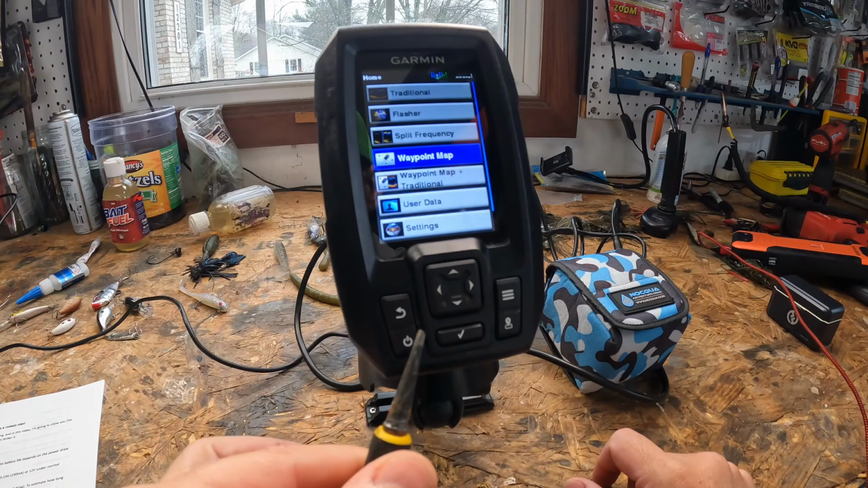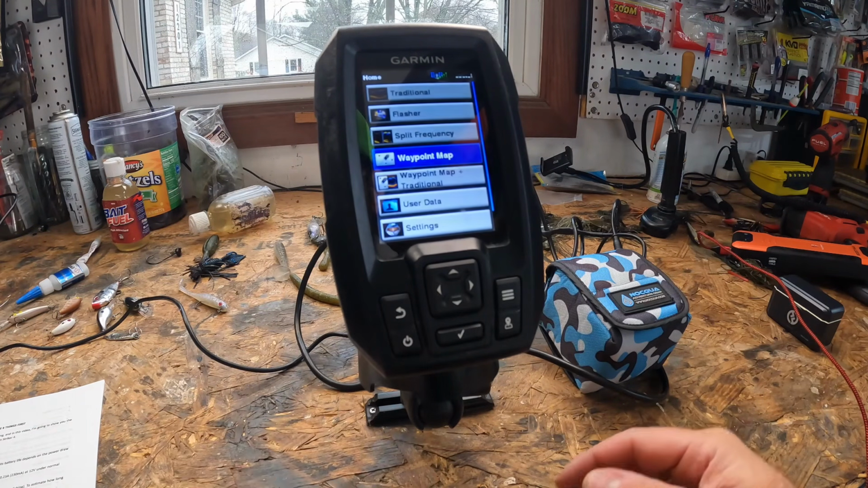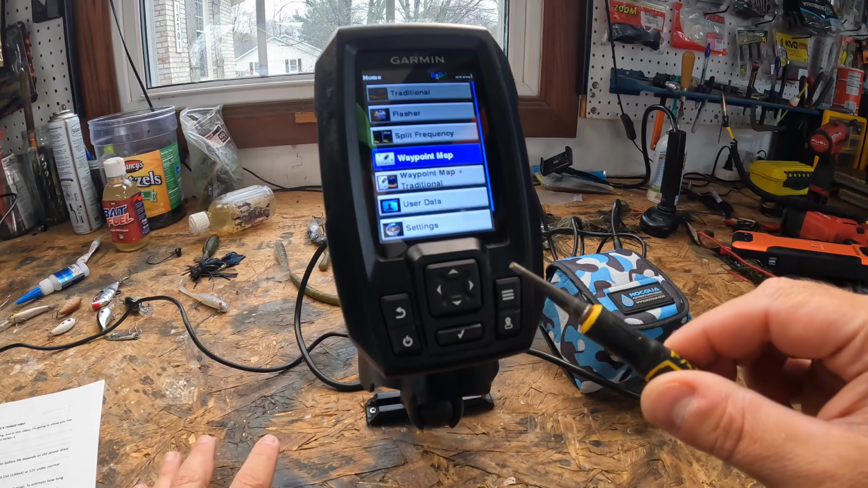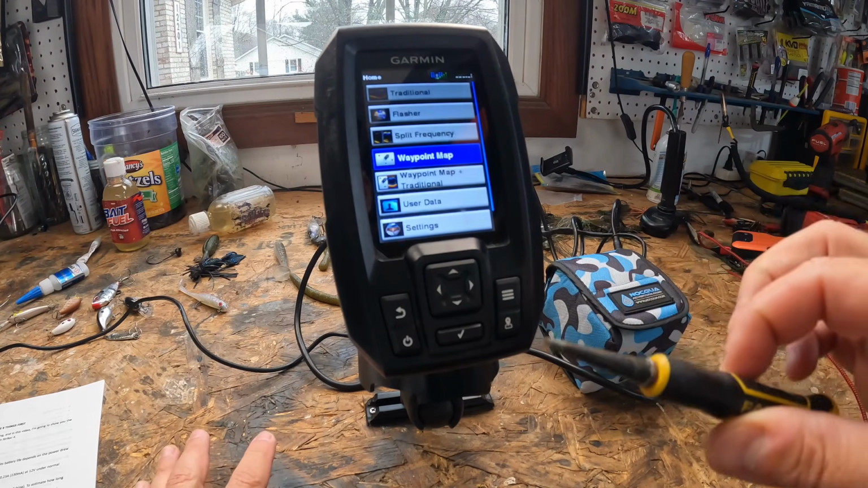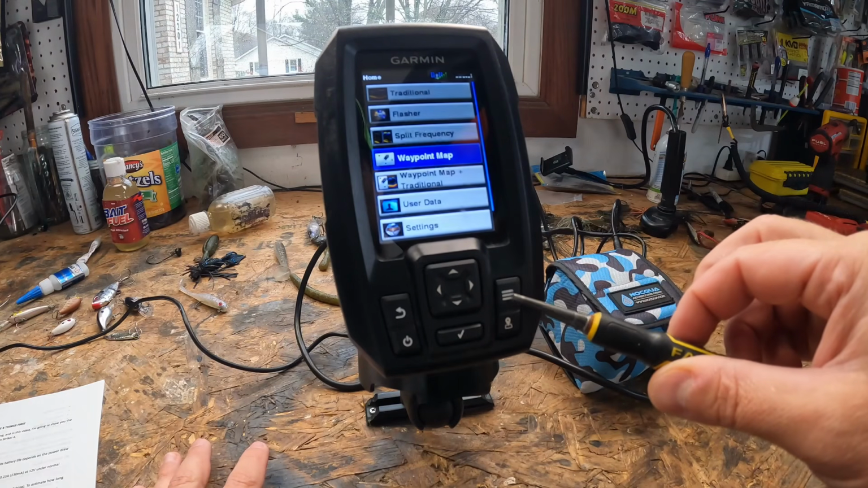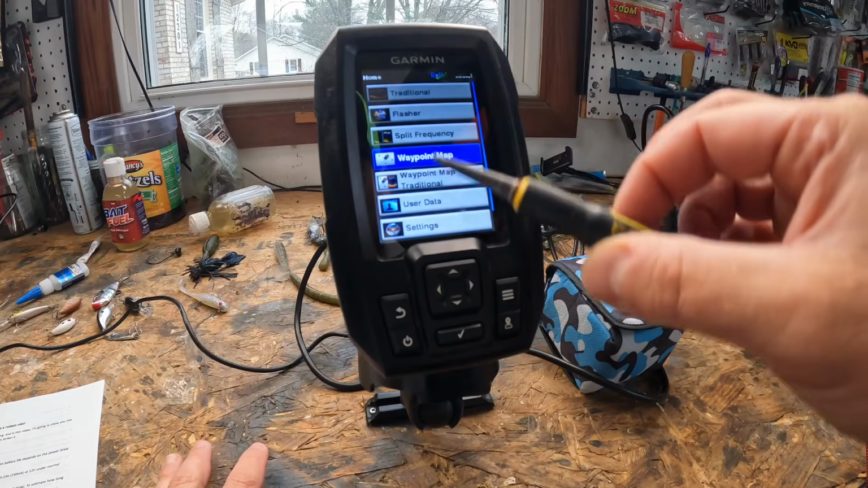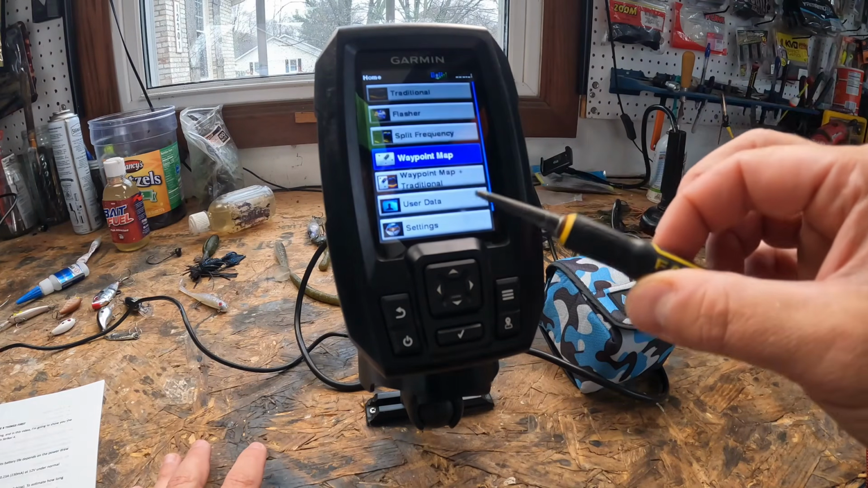Then you have your menu key. So this is right here, this little 3 hamburger. This is going to be kind of a secret hack for some of your pages, right? It's going to bring up additional options on some pages. It's not going to bring up additional options on others. So you might want to goof around with that one when you're in different settings within your Garmin fish finder.